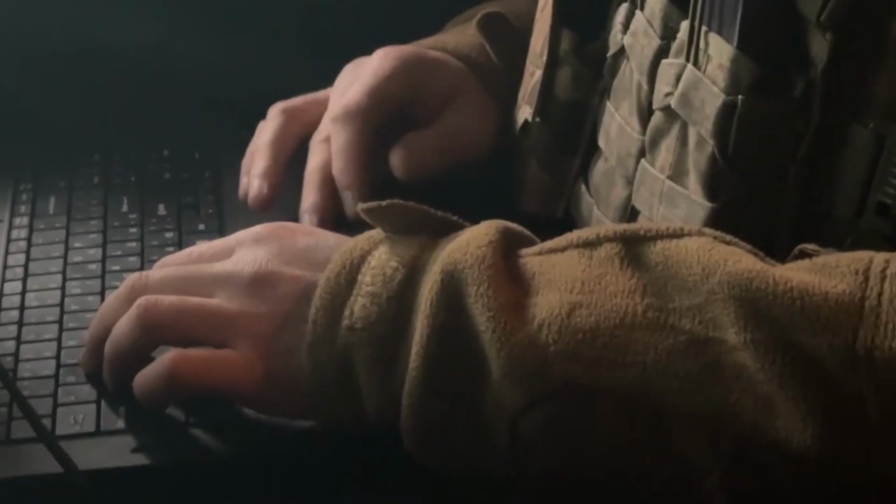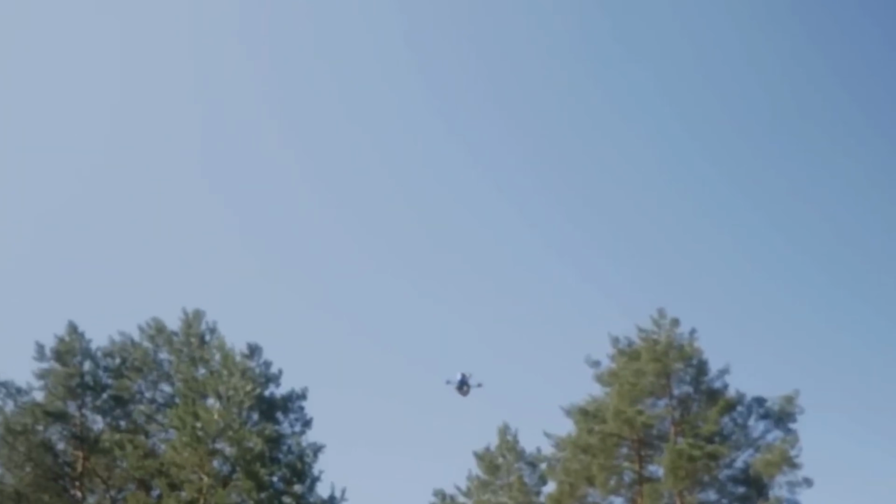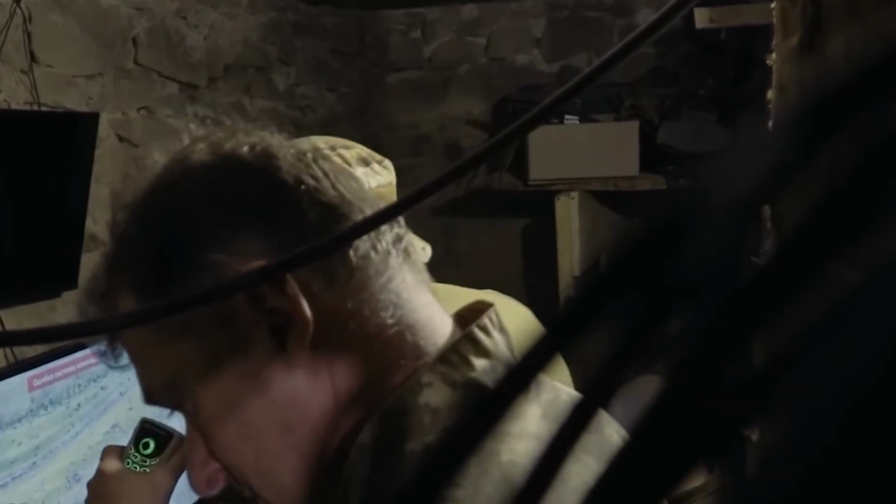But this was not the end of the attack. Within the next 7 to 9 minutes, at least 3 more FPV drones and a nearby UAV kept watching the area as soldiers tried to scatter toward cover. What looked like one damaged vehicle quickly became several moving targets. This is how modern drone warfare is changing the battlefield.